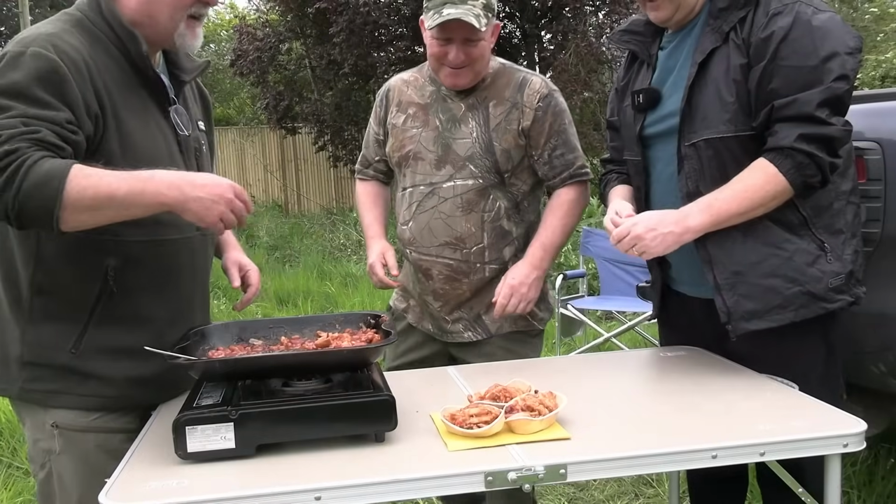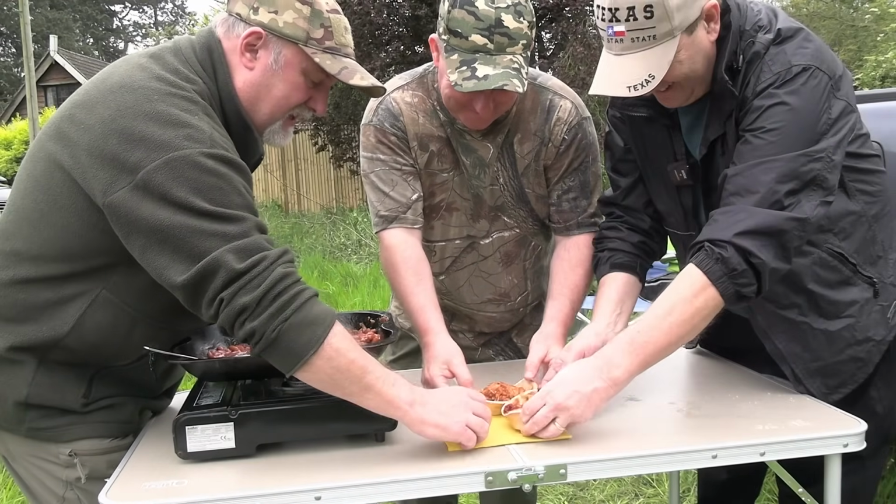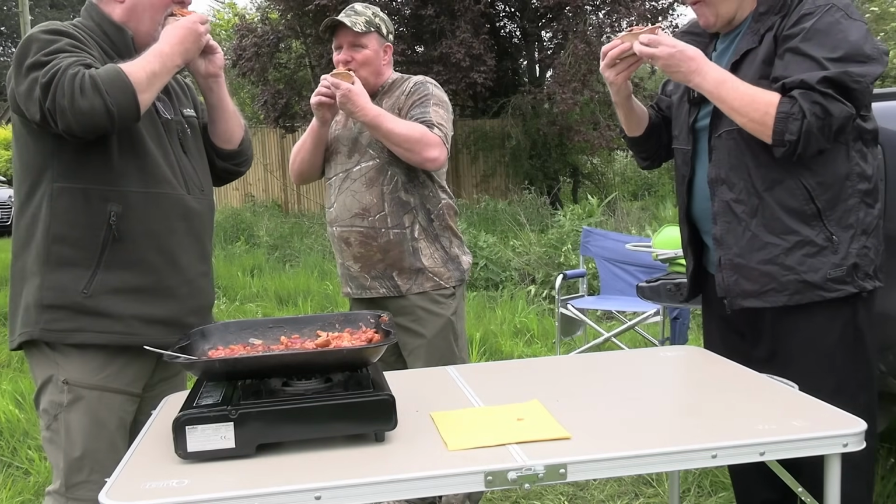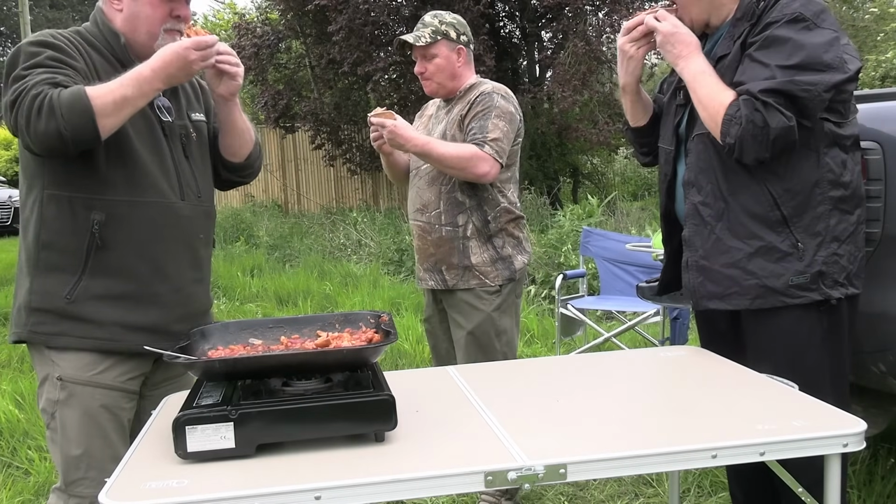We stand like this. Kev has turned up now that all the hard work's done, to enjoy the fruits of our labour. Thank you very much. Here we go then. Oh, it's gone for a walk.